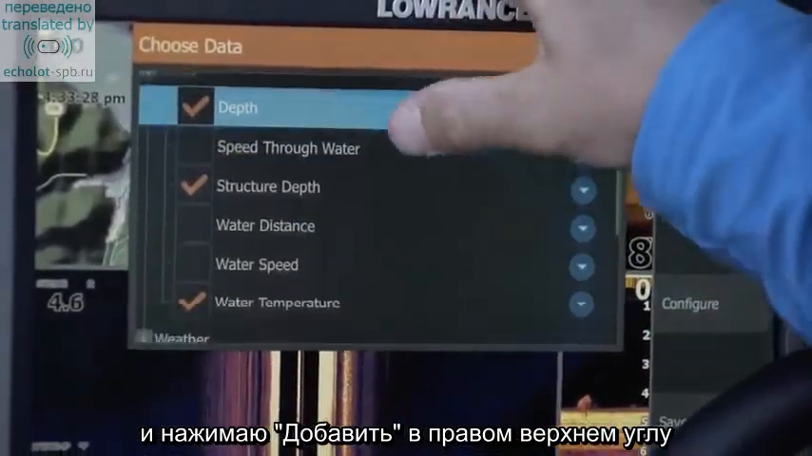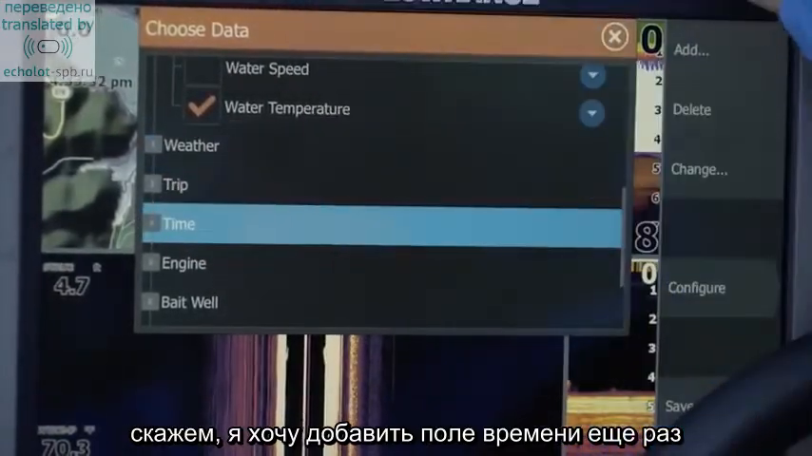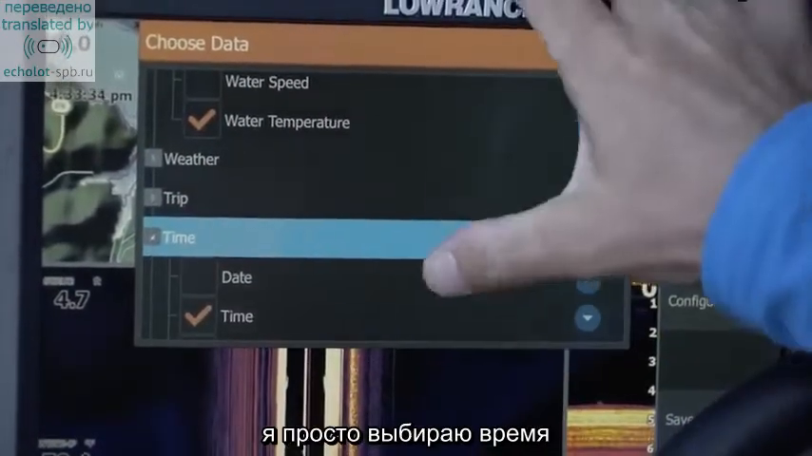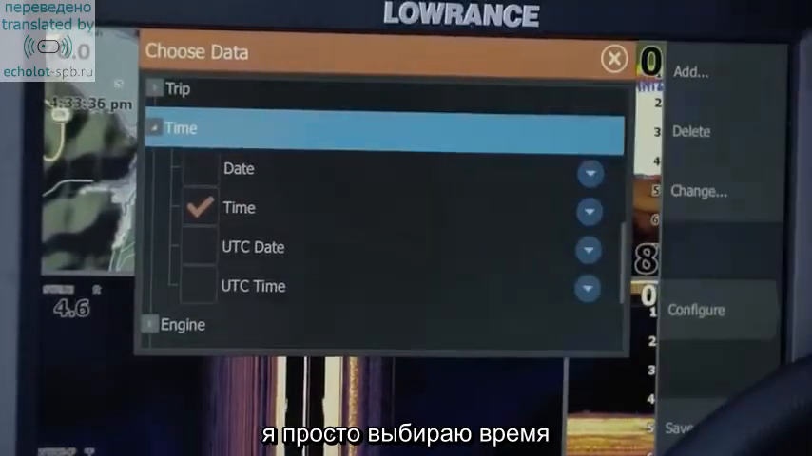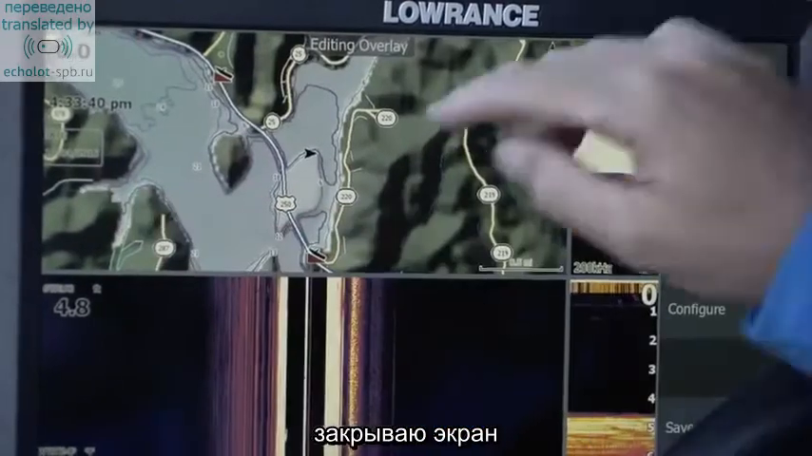And let's say I wanted to add another one. I simply select the time, or I can add the date by simply selecting date, exit out of the screen. Now my date is right here.